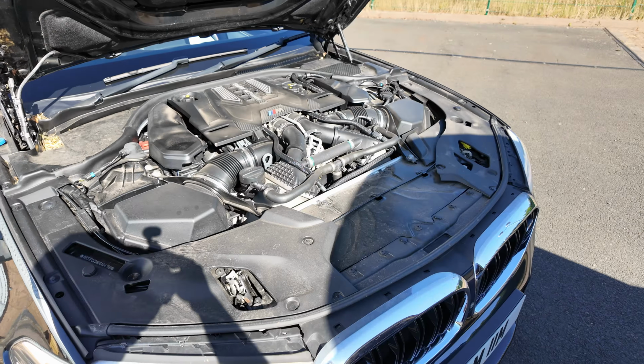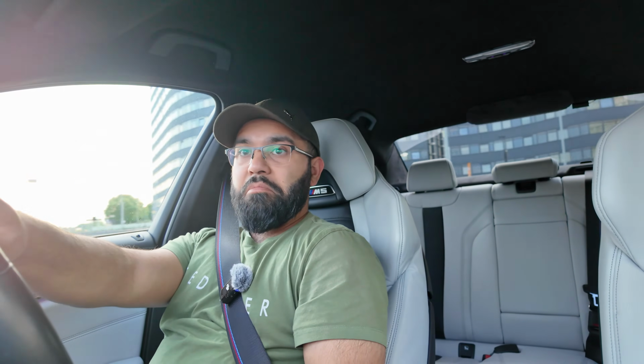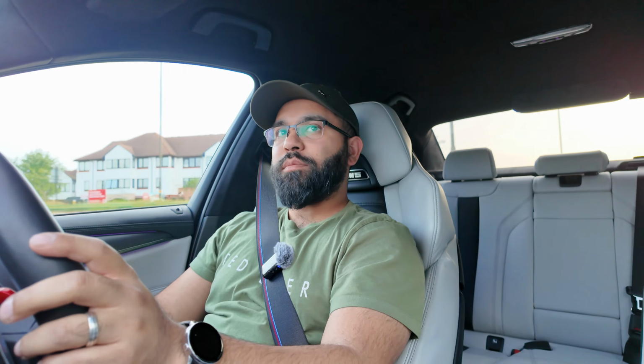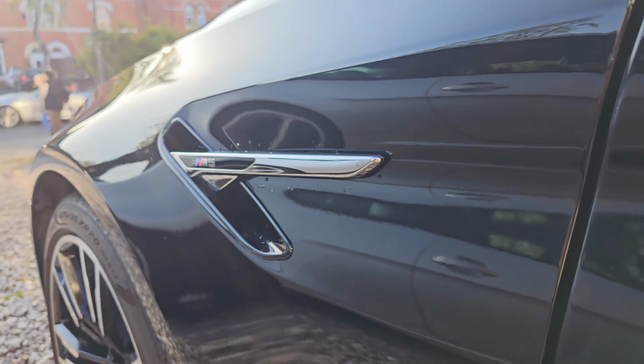Because I personally think, especially for a car that doesn't have cylinder deactivation like the RS6, and it's not like a B58 in a 540i or a 440i or something like that, or an M140, this car has been designed purely for performance. And I think it's absolutely amazing that this car, being so well designed for performance, can achieve the fuel economy that it does.